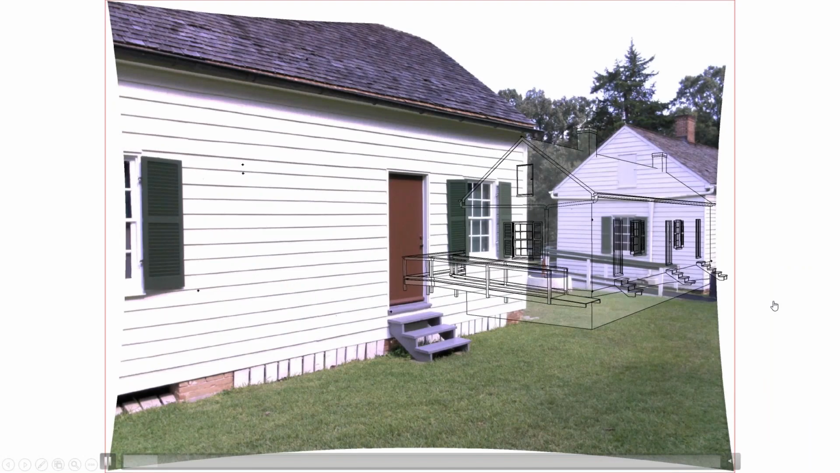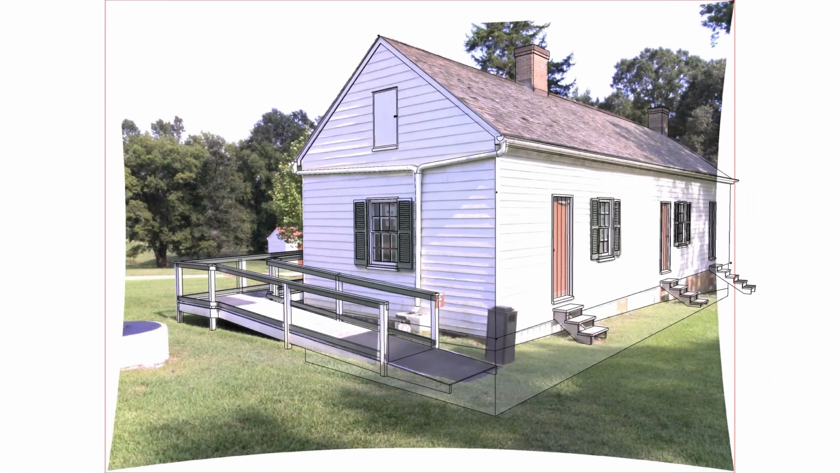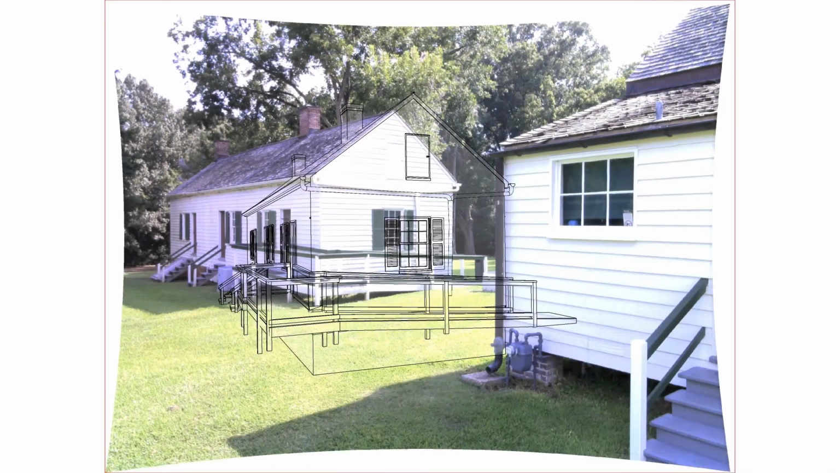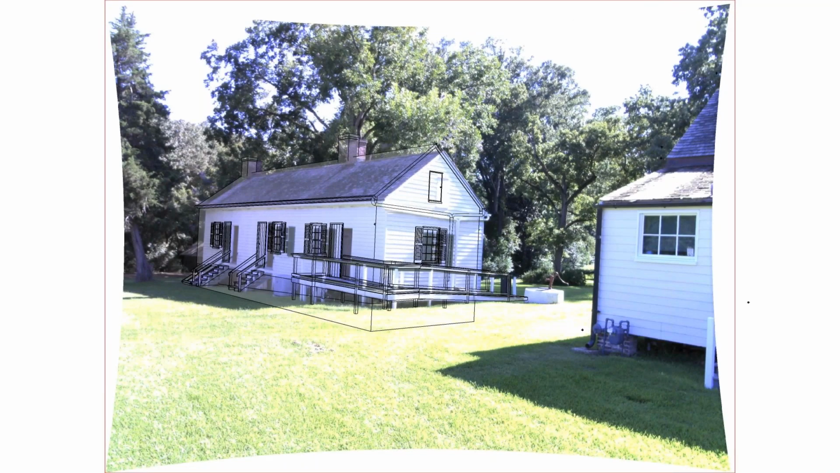There are images, and then there's the model in SketchUp. So I can pick points and hop from image to image and see how the model aligns with the points, and I can actually draw that model or create that 3D model from the imagery alone.